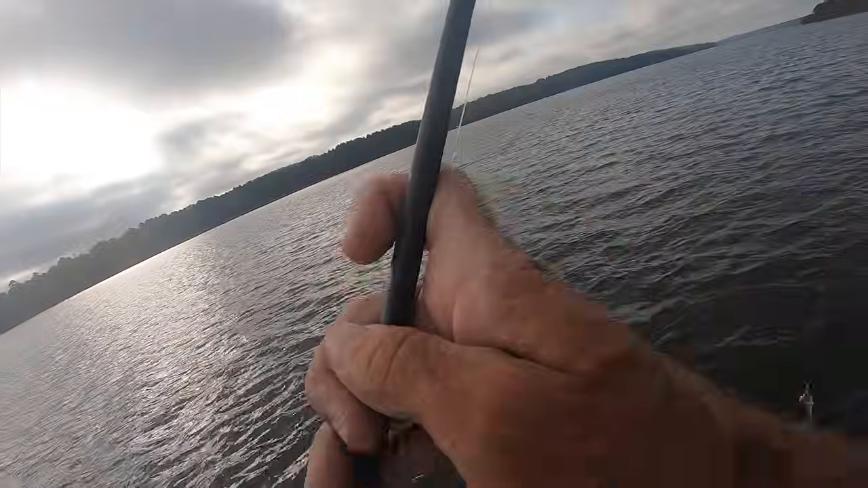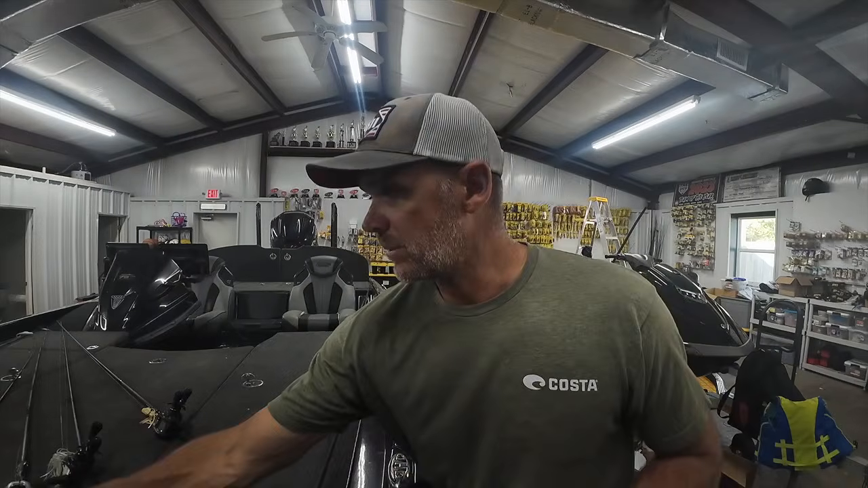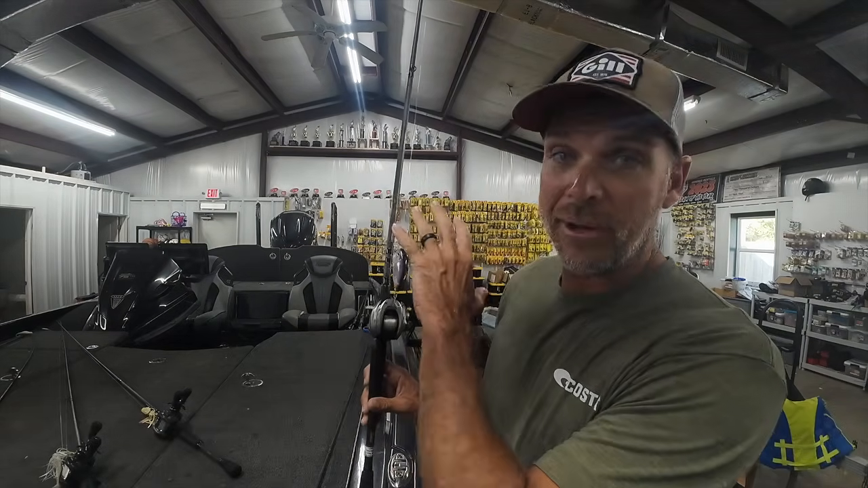I left. I didn't care. I didn't want to go do all that. I was catching them on this Hybrid Hunter. I was catching them in the grass on the Hybrid Hunter and on my new rod.